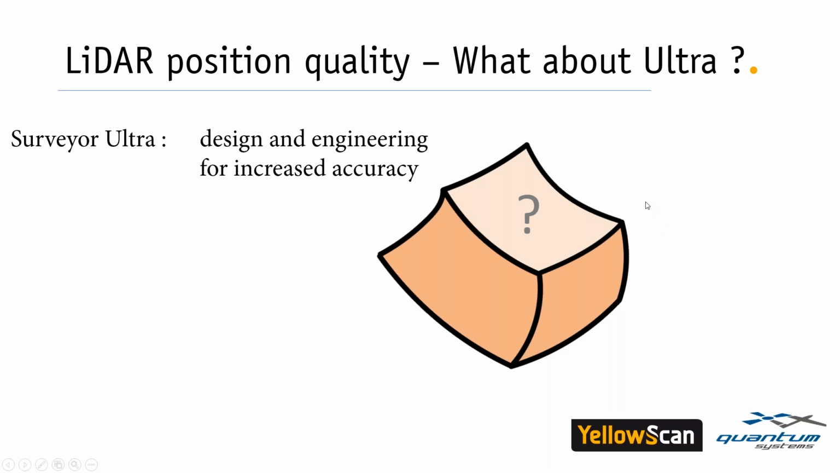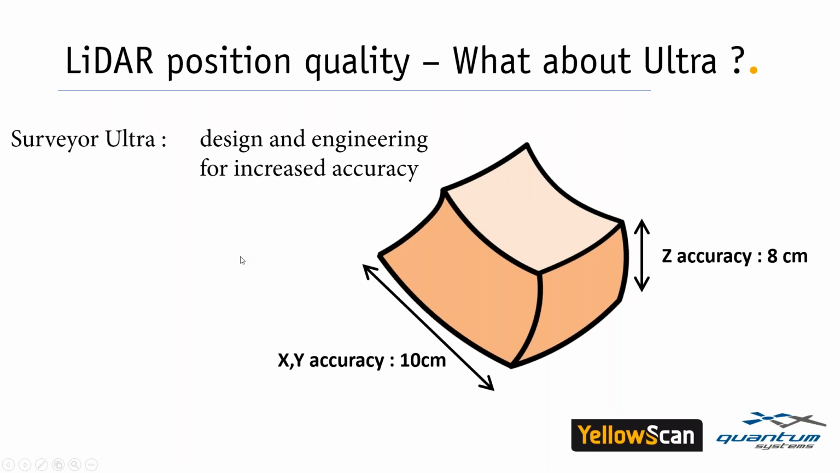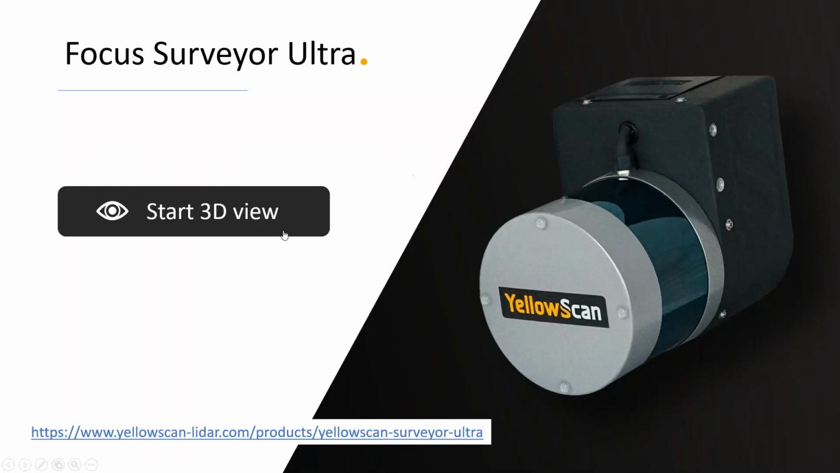Now the LiDAR position quality. If we look at all these elements together, what is the accuracy that we can expect from the Surveyor Ultra? Thanks to these various elements and the design, we can reach an accuracy of 8 centimeters in elevation in Z and 10 centimeters for the X and Y. So now I'm going to show you how it looks, now that you know what is a good quality LiDAR. So let's see now our products.